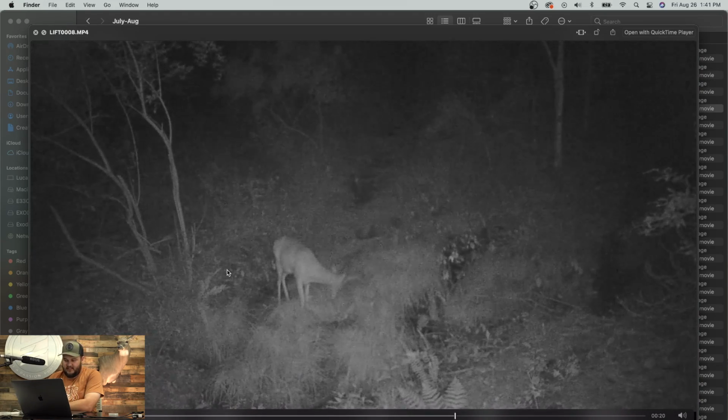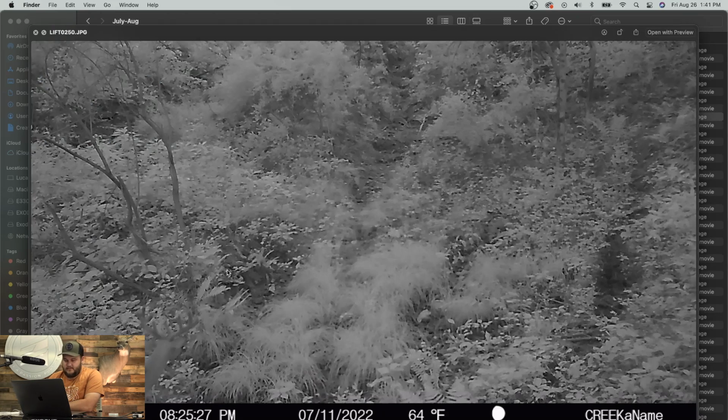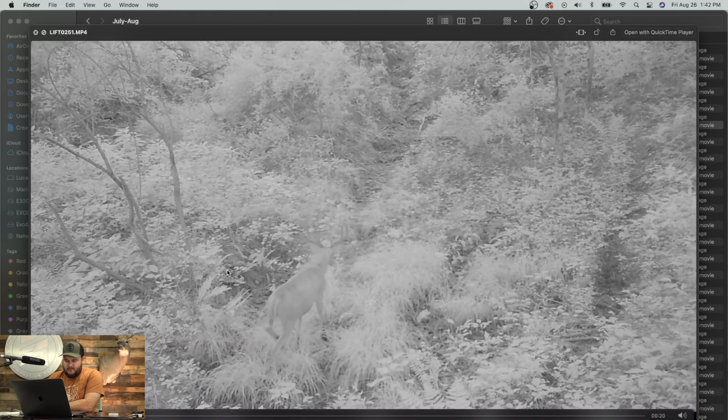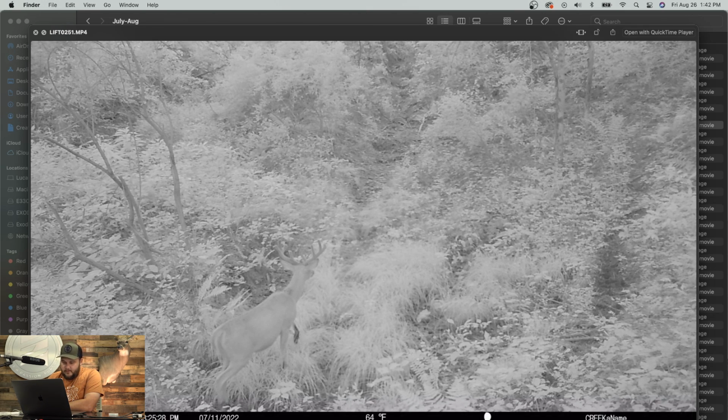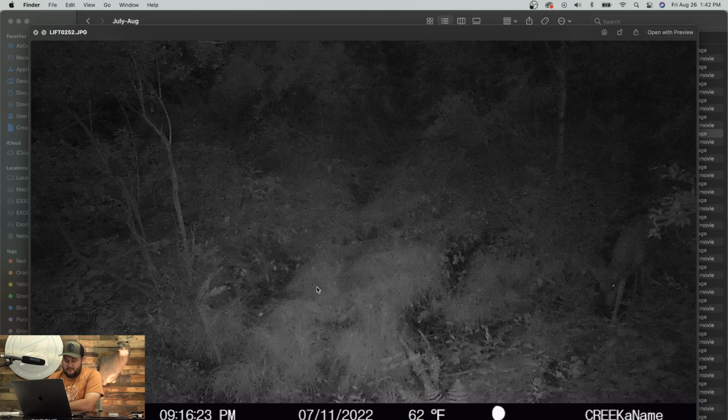A little 8 point maybe. Kind of hard to tell. He's a little further out. There's another one of the 8s, it looks like. Actually, I think he's starting to turn into a 10. If you look, you can see some nubs out on his main beam where he might be forming some 4s there. Nice deer, though.